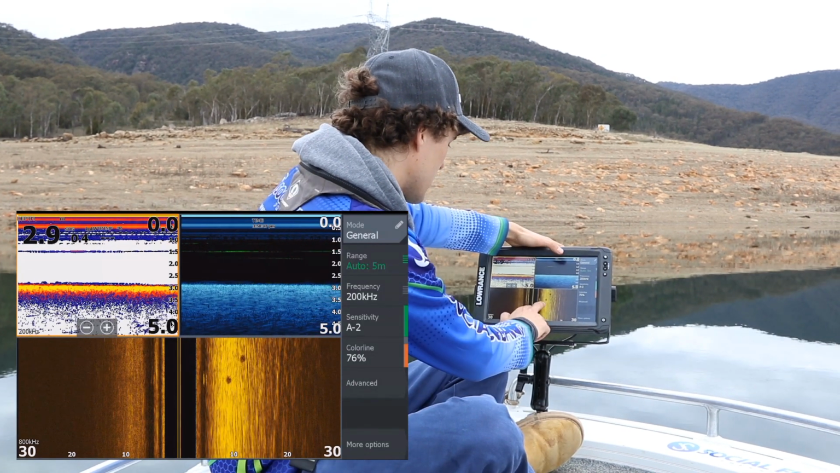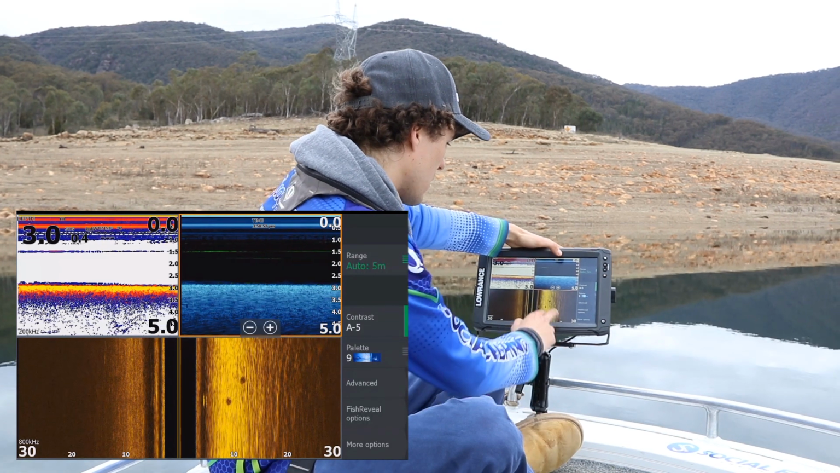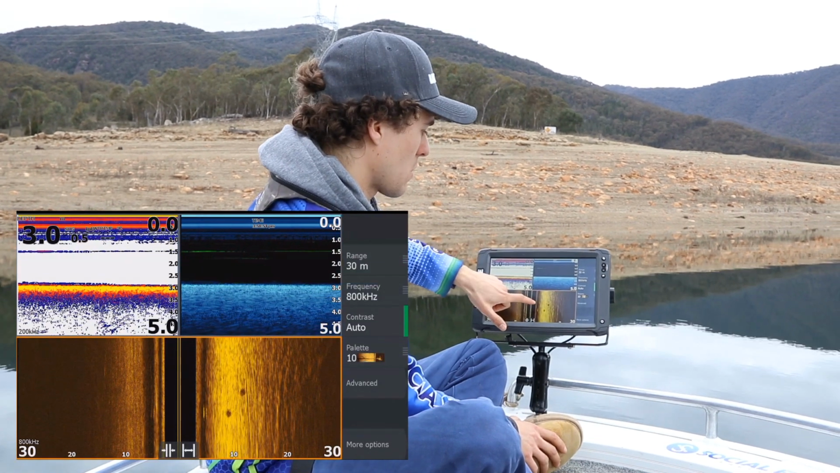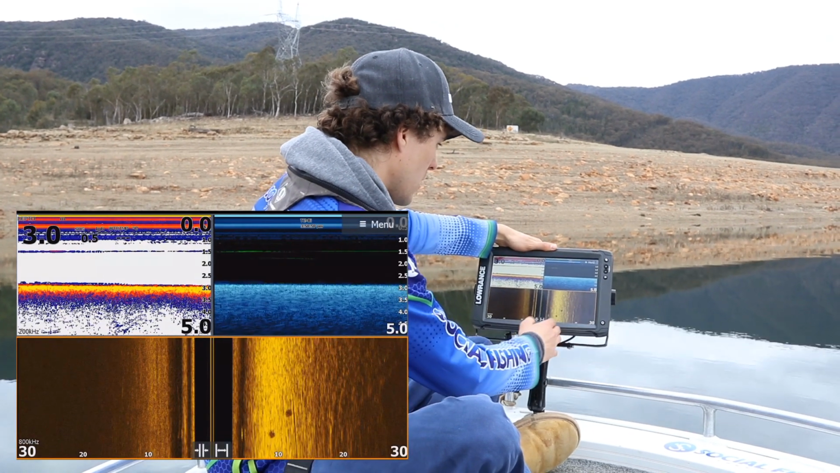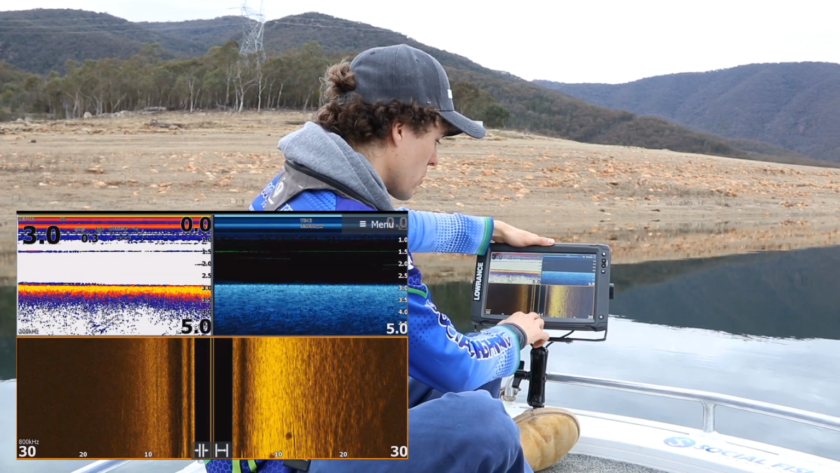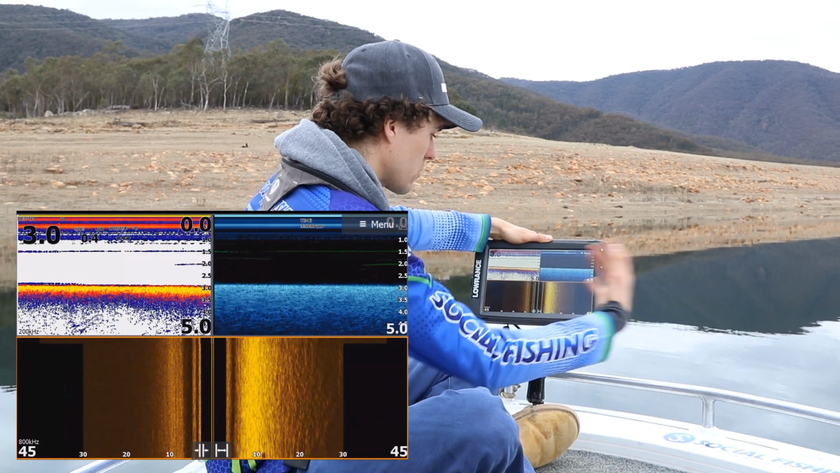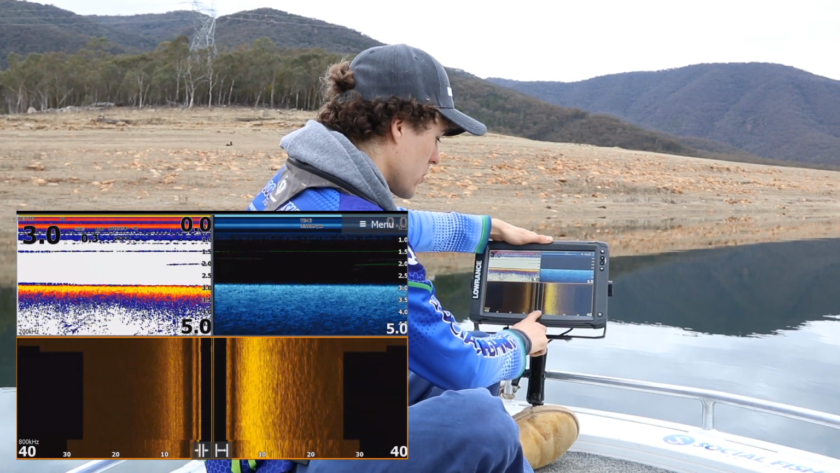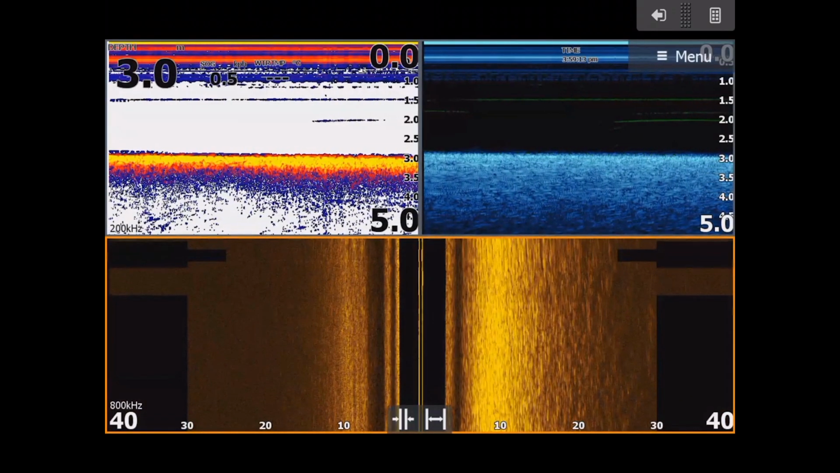Now, if we go to our side imaging and our down scan, let's go side imaging first. So that's my bottom one, I've clicked on it. Now my range changes, so that menu just dropped back out, which is really handy because it fills the screen. Now, in terms of the range, I can do that down here in the middle with these buttons, and it basically shows you how far wide and narrow you're shooting. Now, it depends on what you're doing with what you want to set that at, and I change it all the time.